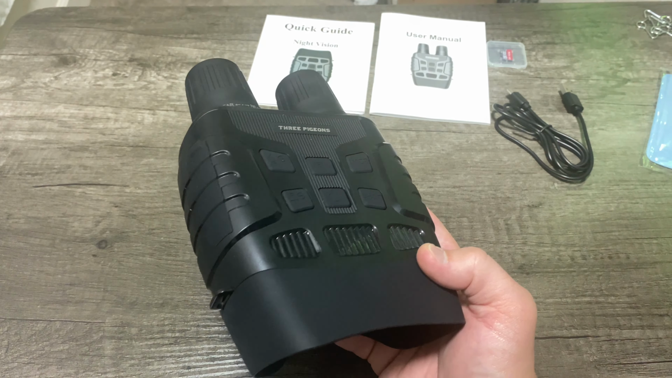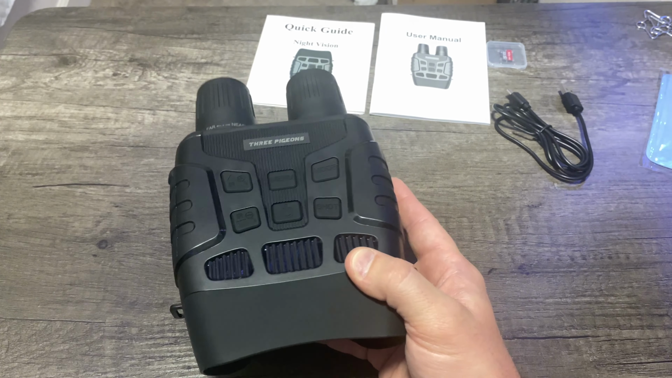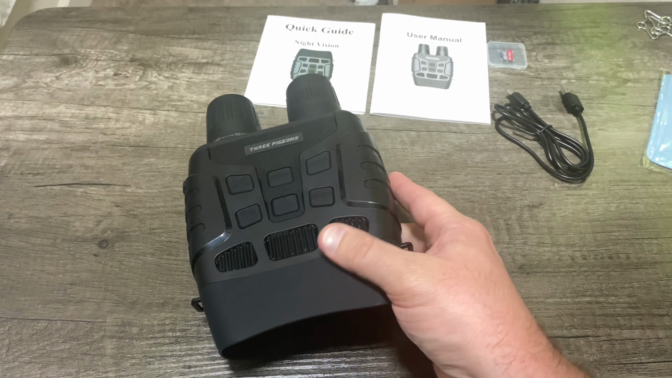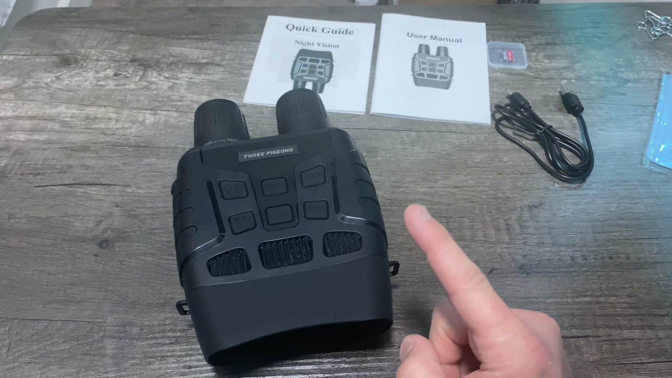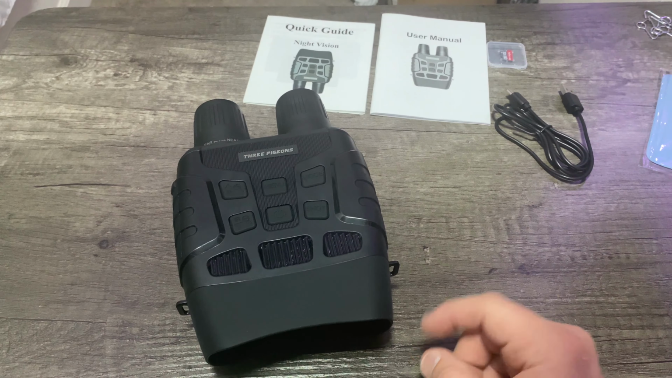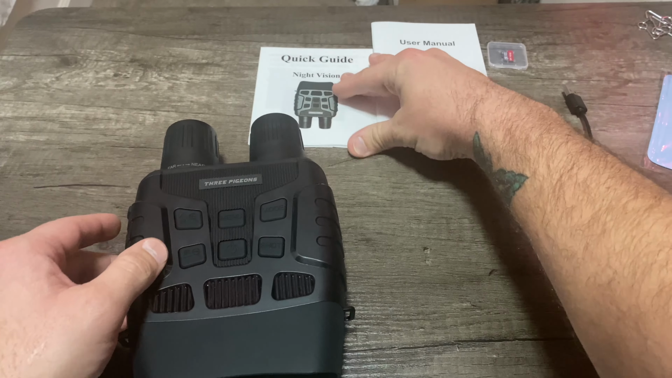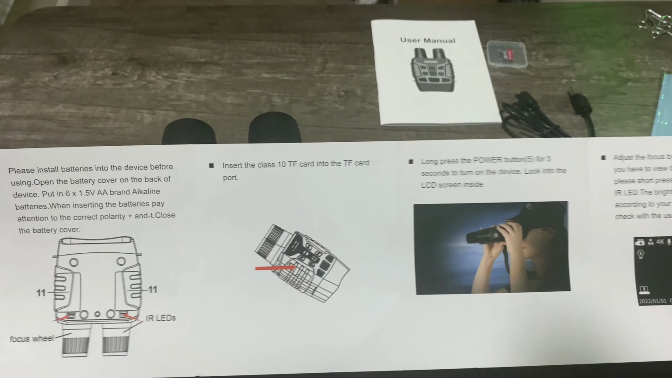If your house is blacked out, you can get around with these, and they do a pretty good job of letting you see what's going on around you in your environment in complete dark situations. And I will show that off later. All right, so again, this thing takes pictures, records, all that good stuff. So our quick start guide, let's jump into her.